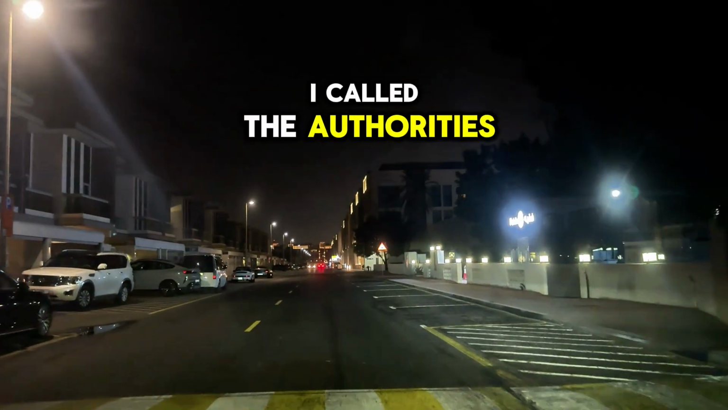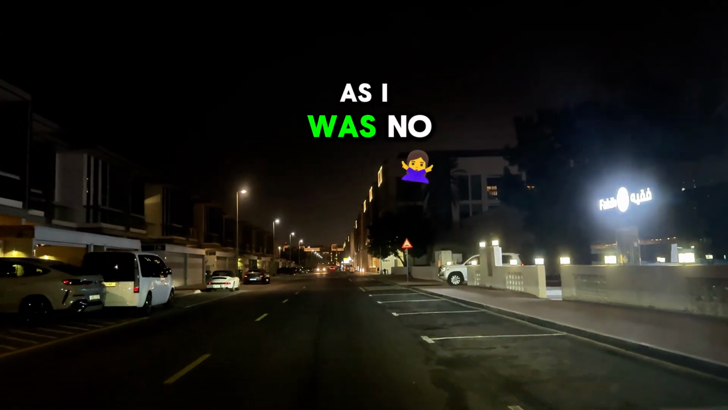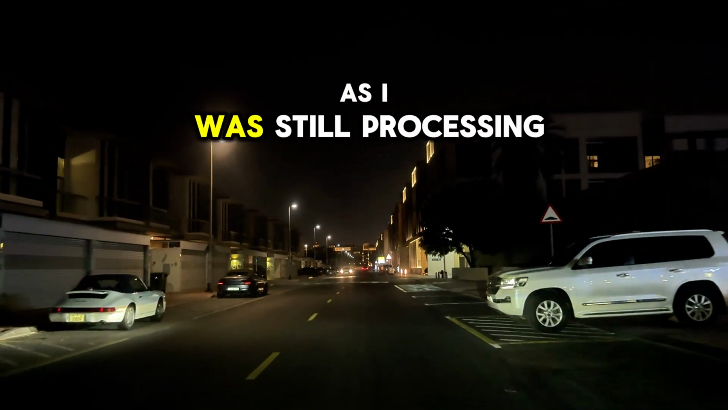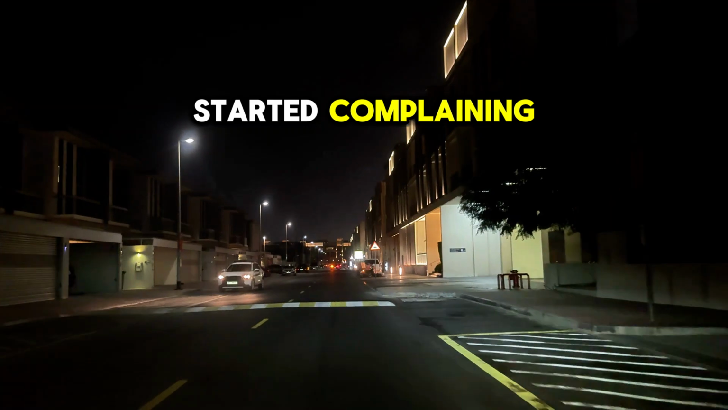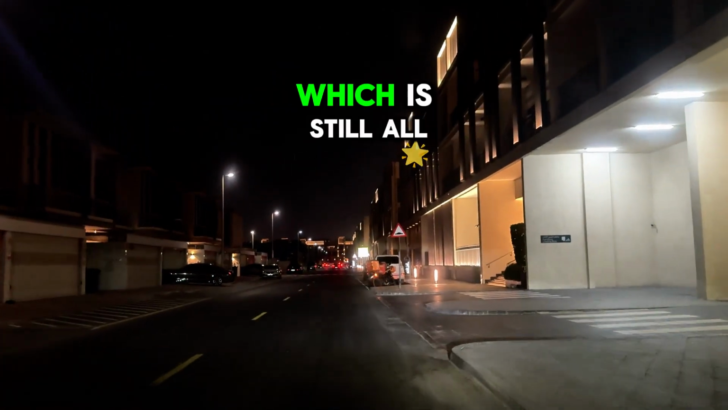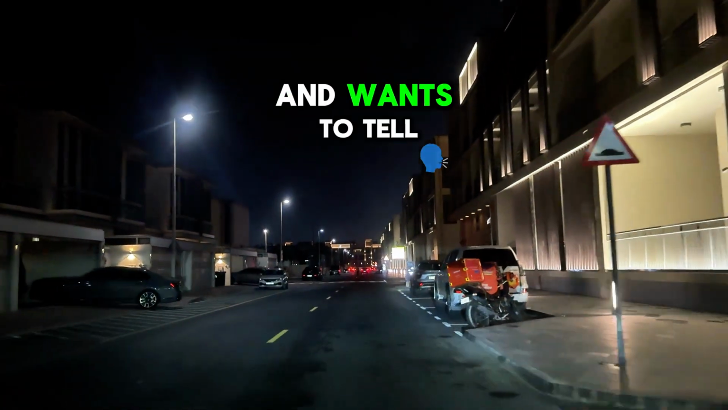I called the authorities, and they questioned me for 3 hours, telling me they would reach out to her parents, as I was no longer next of kin. I had to pick up my kids and kept a stone face, as I was still processing the situation. On Wednesday, my eldest started complaining that his mom was not replying to his text messages and demanded that I take him to her house, which is still all taped up. He thinks she's ignoring his texts or that her phone is broken and wants to tell her to fix it.